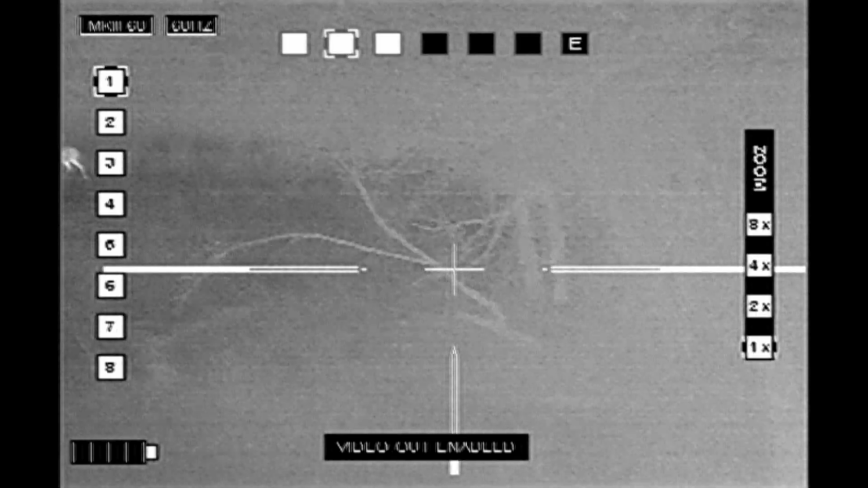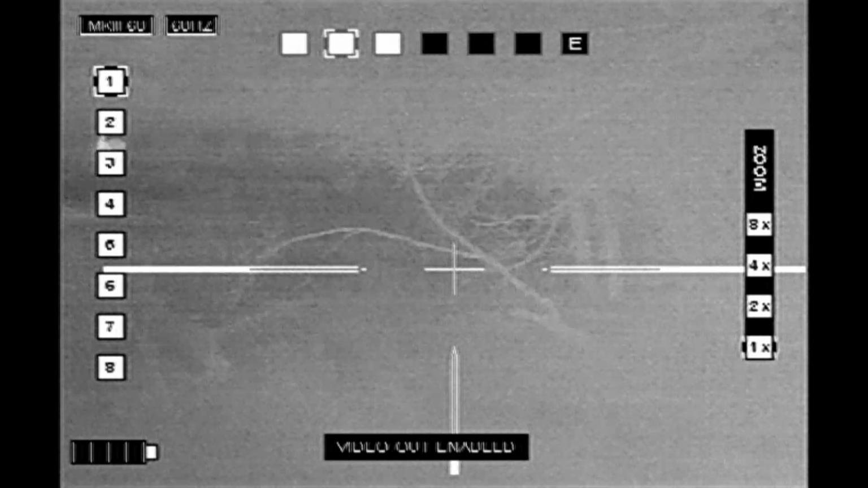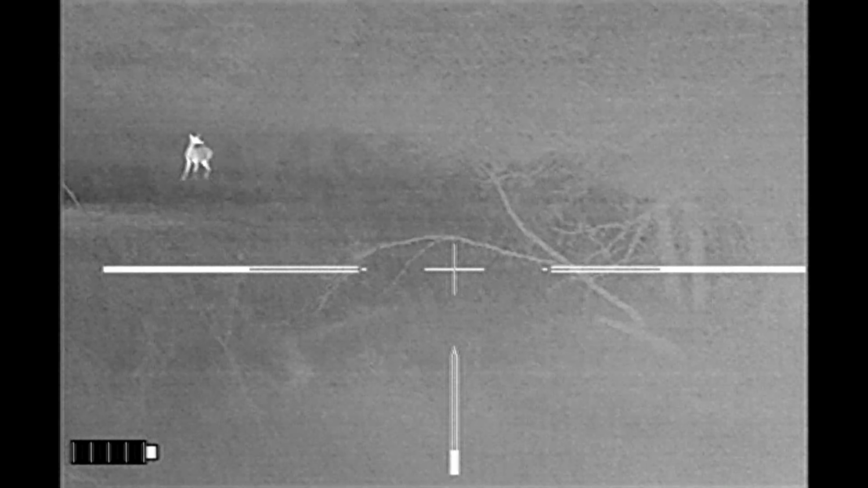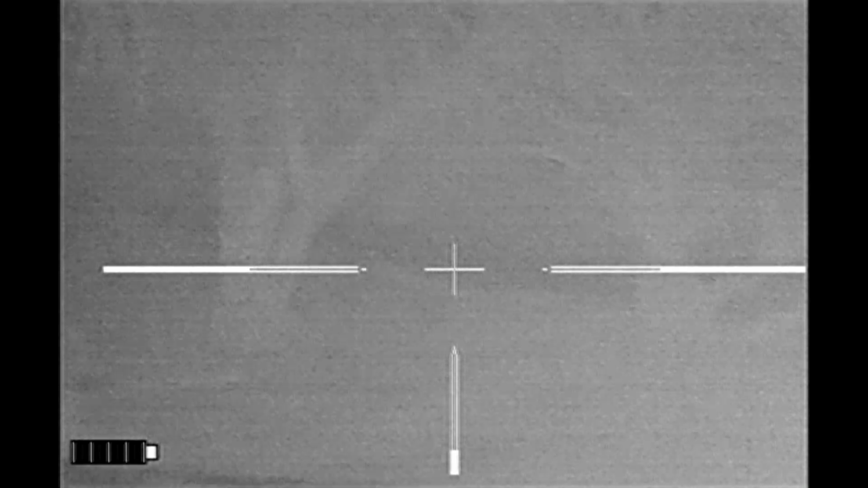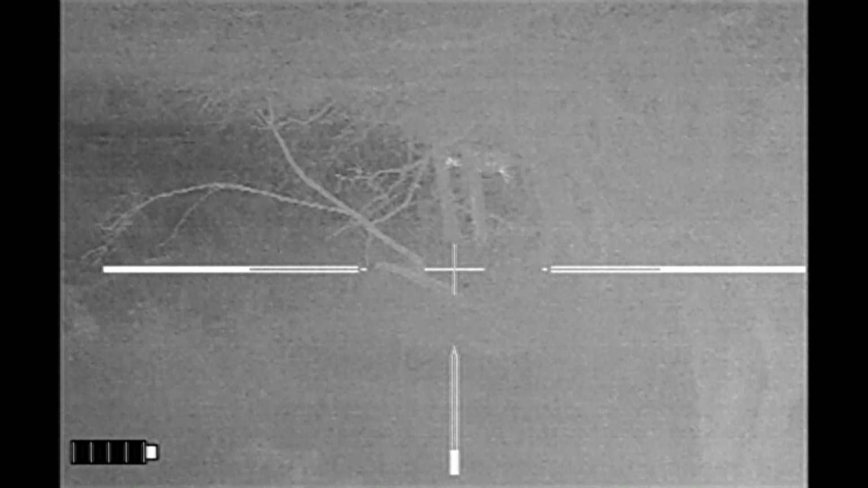At this point a few years ago, I probably would have been a little bit panicked that the hog had taken off and I'd missed my opportunity to shoot it. But now with several more years under my belt, I figure I can just sit back, watch the deer, and see what happens.